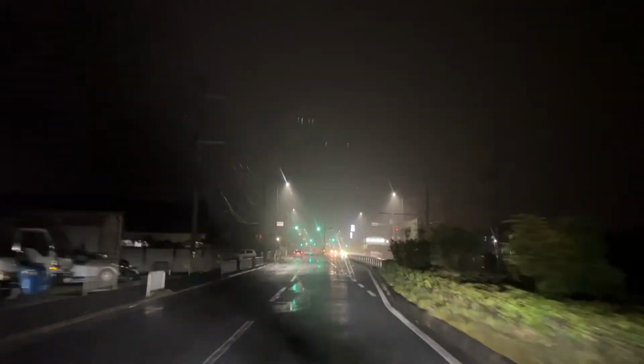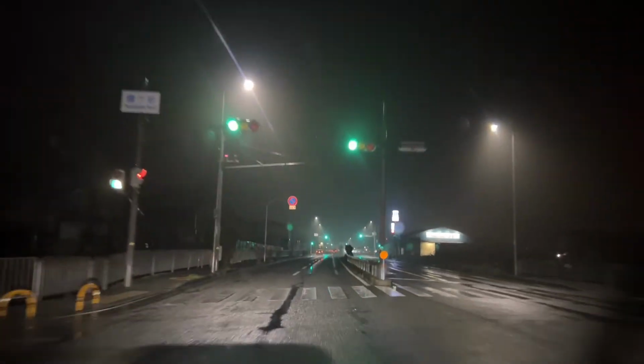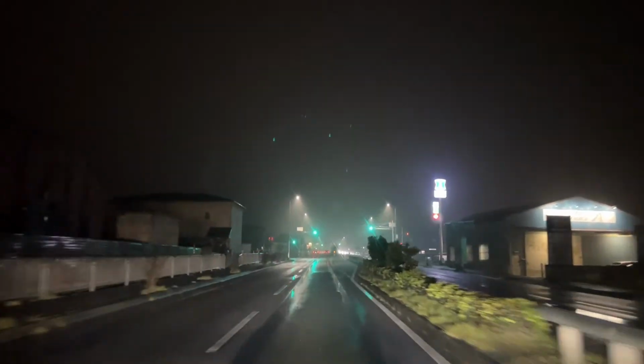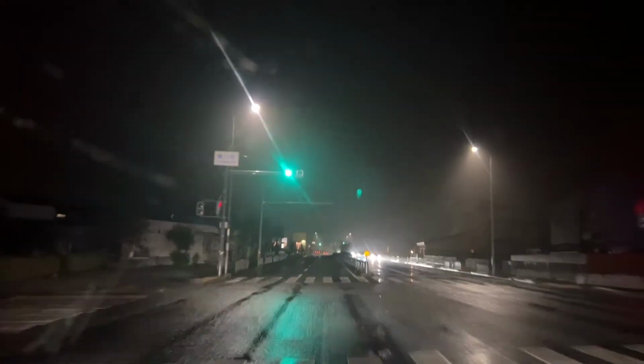I don't live in this city though, by the way. I'm just down here for an event. So I am down here a lot though. I go to Wakayama quite often, and this is how you have to go if you don't take the highway. I have lots of friends that live down here.